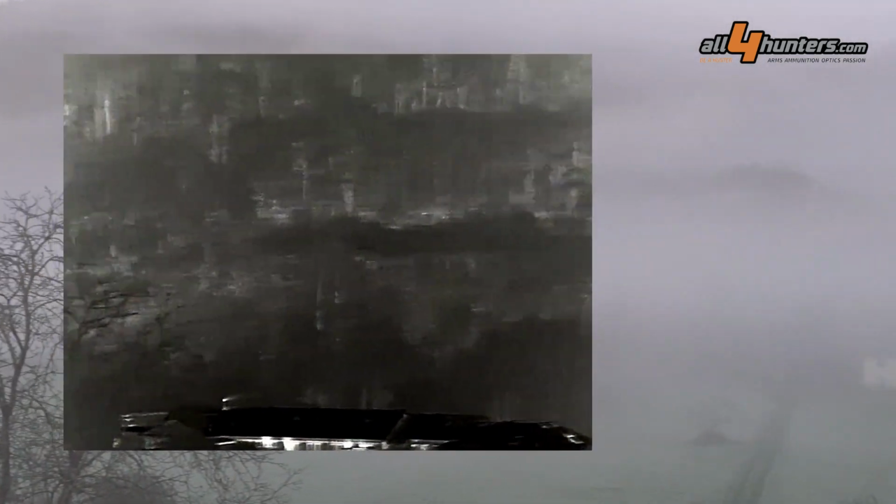In this clip, the Gecko's performance is even more impressive, as it cuts through the fog as if the fog wasn't even there.